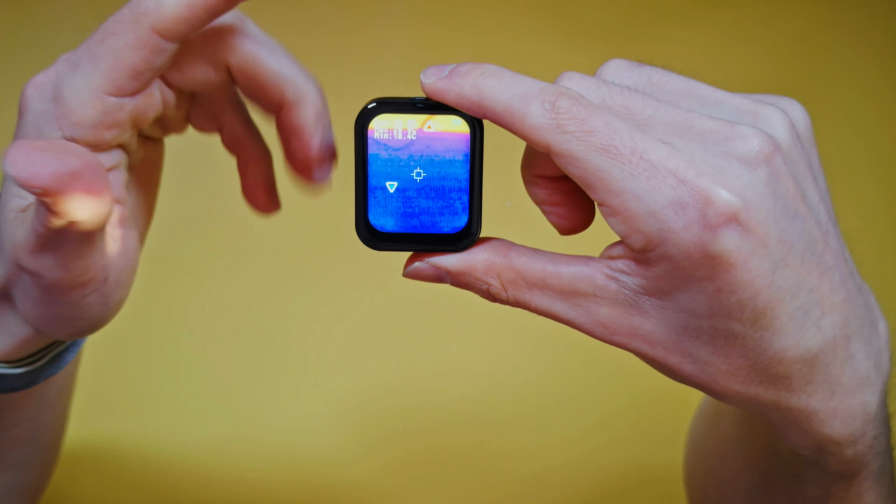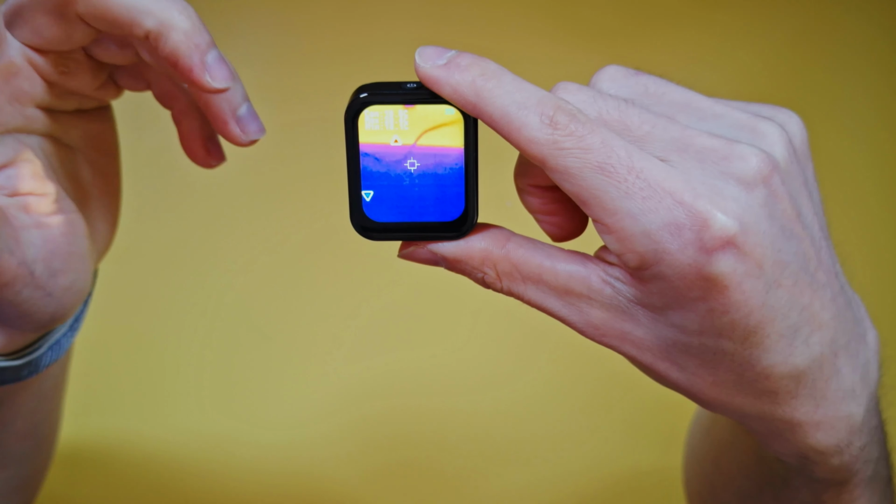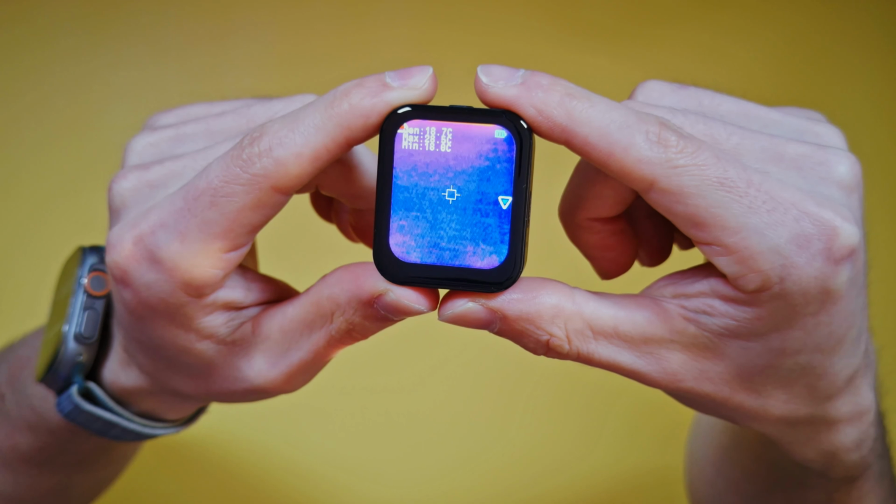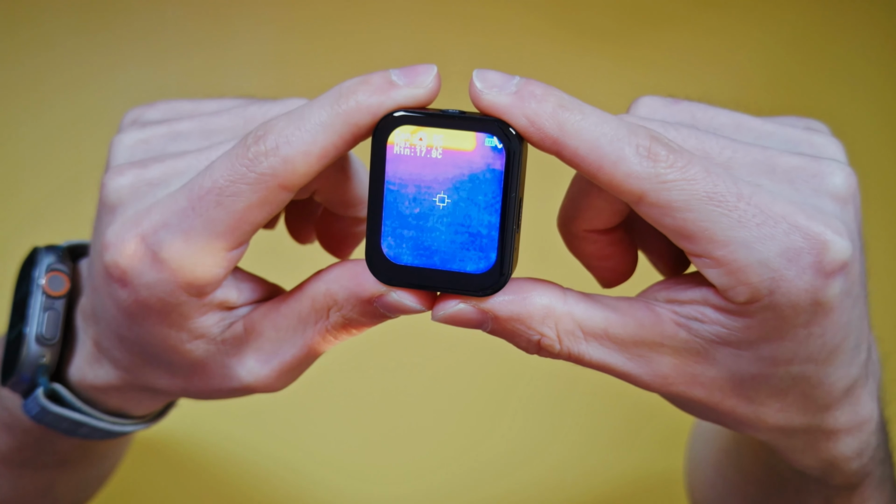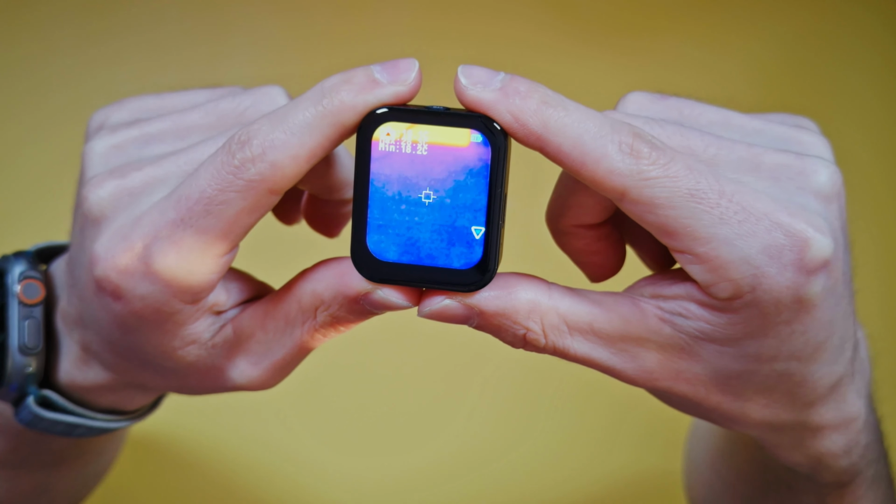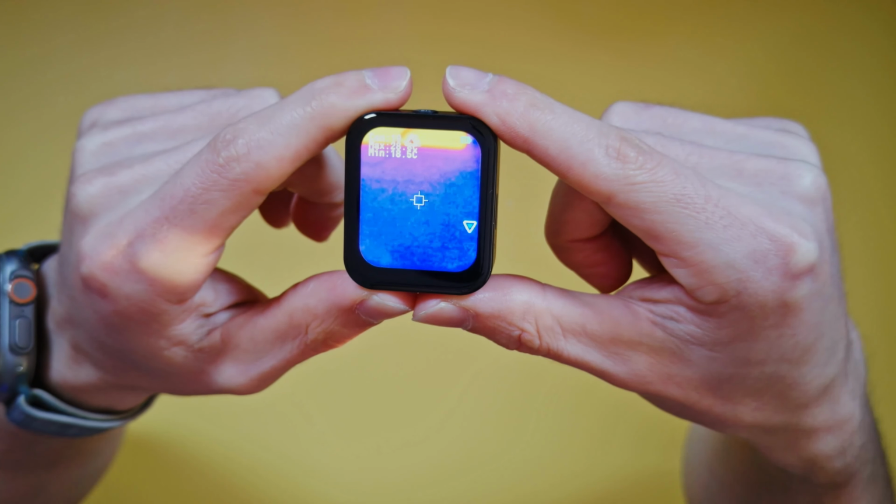There's no app required. You just press one button, power it on, and the touchscreen is responsive enough that anyone can use it. Really simple. Okay, so let's go over how to use this device. This has several different color palettes you can choose from, and these don't change the actual measurements. They just change how the temperature data is displayed.